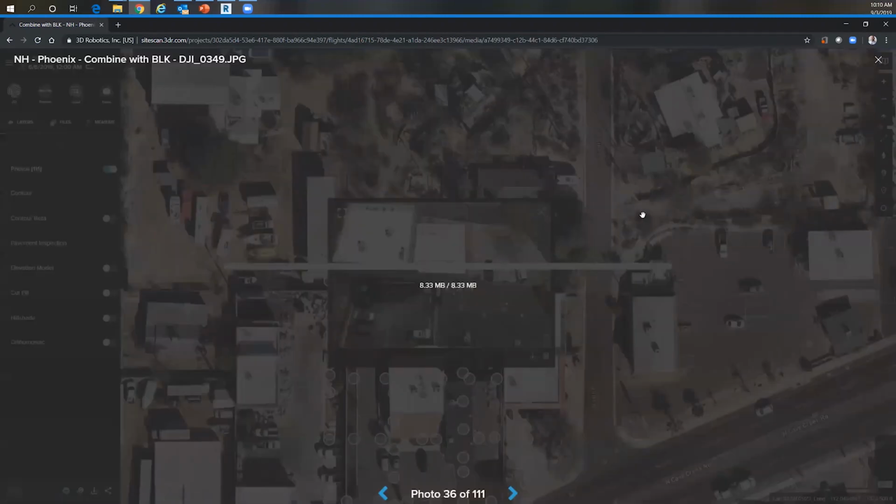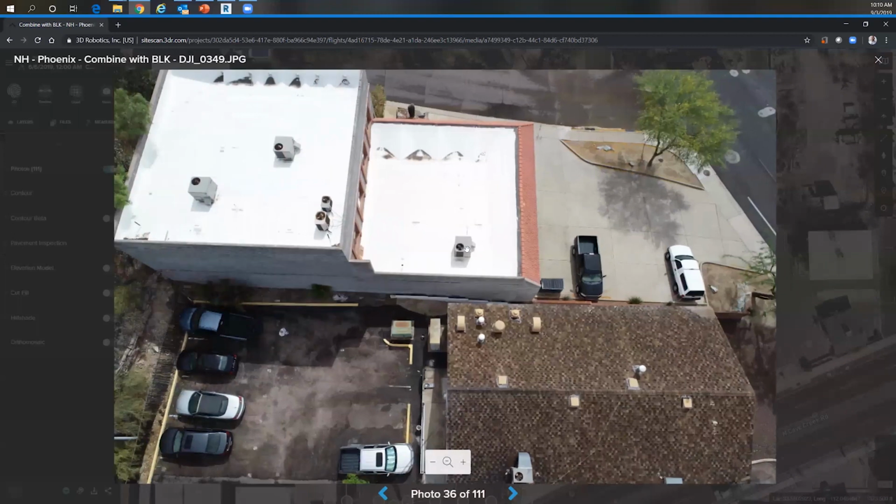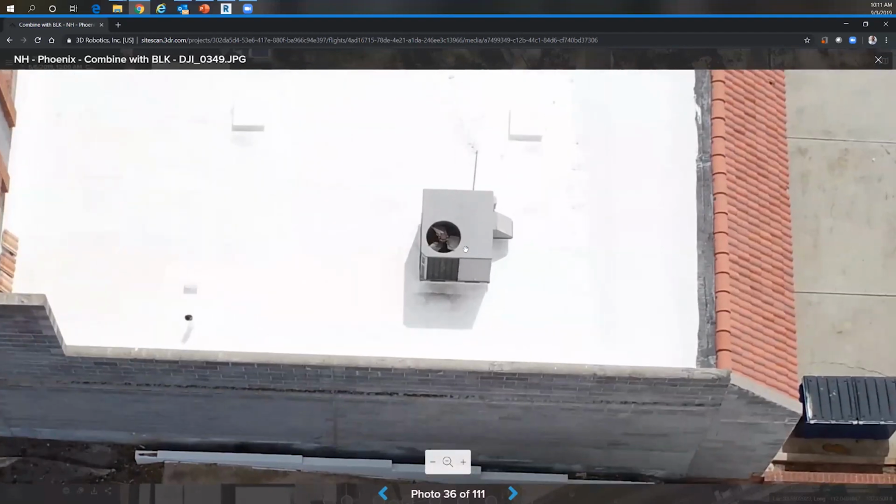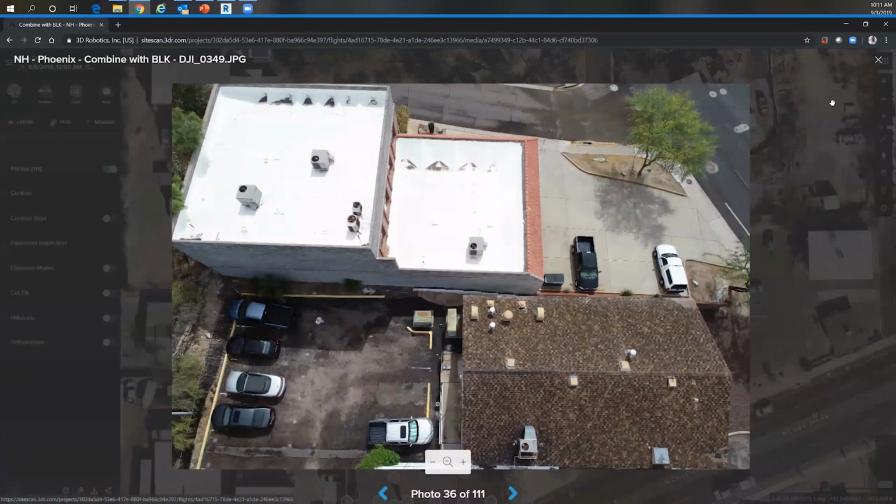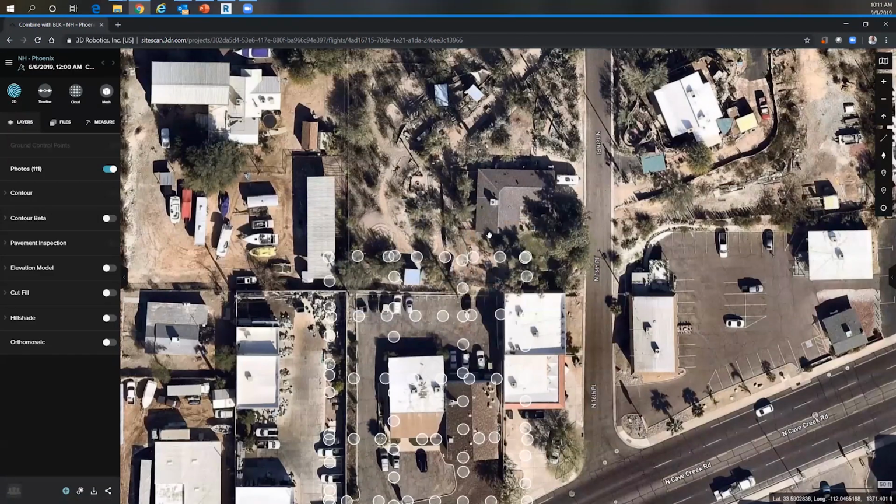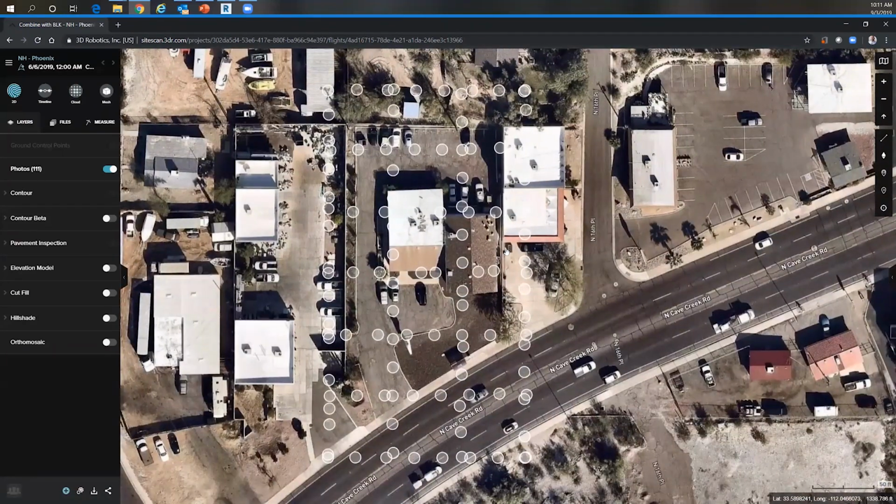Now, all of this information, we can pull up that high resolution information there. Again, we'll give that a second to catch up. You can see great detail with that particular image sensor. Now this data was captured in less than 10 minutes for this particular site. And the information that we're going to look at here was processed in less than an hour, from uploading the photos to getting the information back.